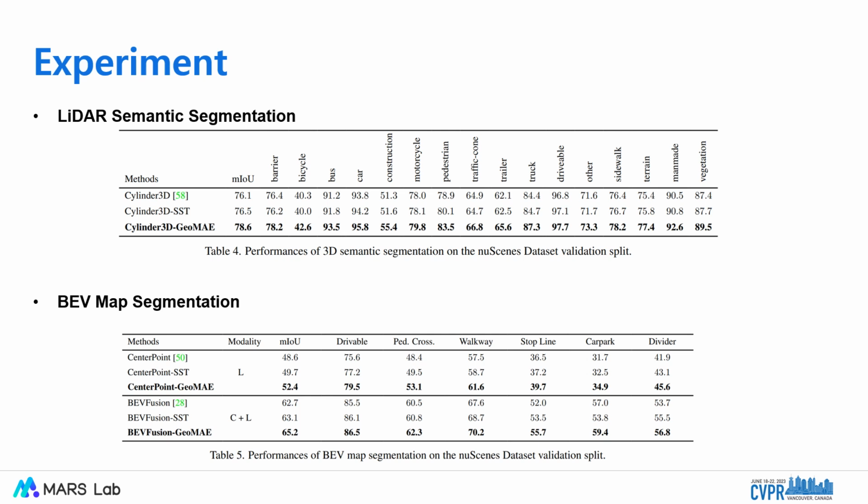We further experiment with our method on the LiDAR semantic segmentation and BEV map segmentation tasks on the nuScenes dataset. For LiDAR semantic segmentation, we adopt Cylinder3D as the baseline architecture. For BEV map segmentation, we choose CenterPoint and BEVFusion as the baseline models. Our method surpasses the baseline models on both segmentation tasks.